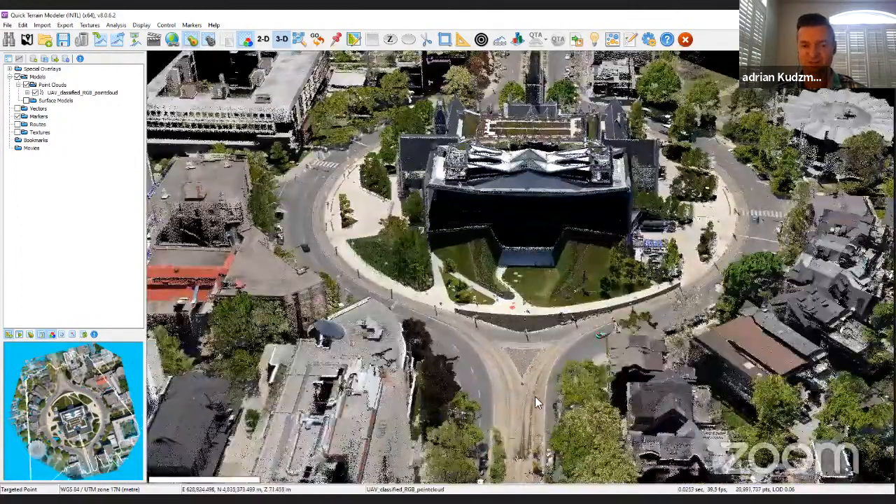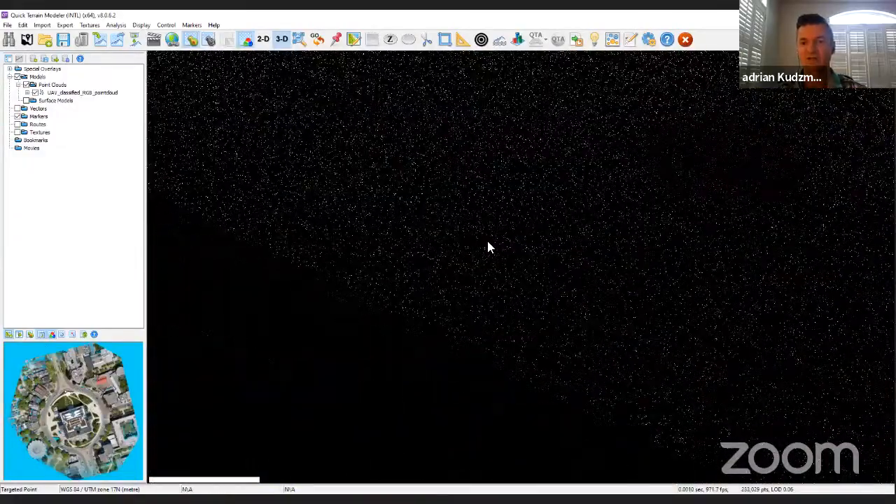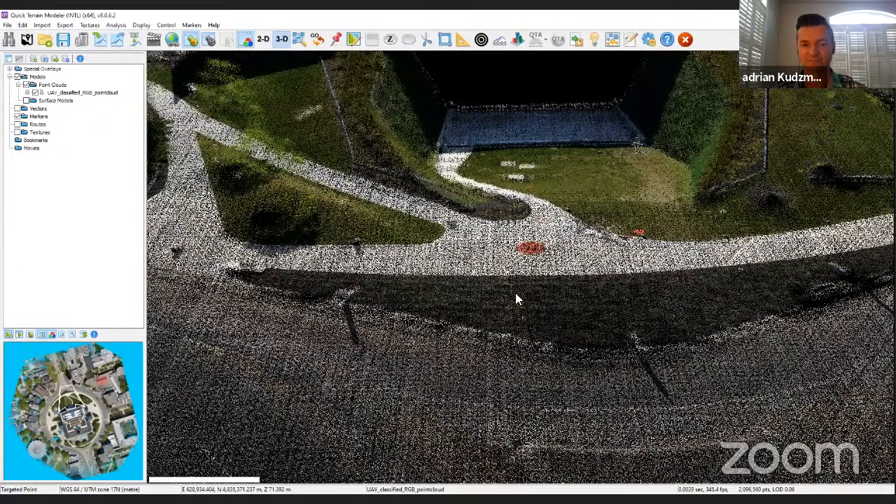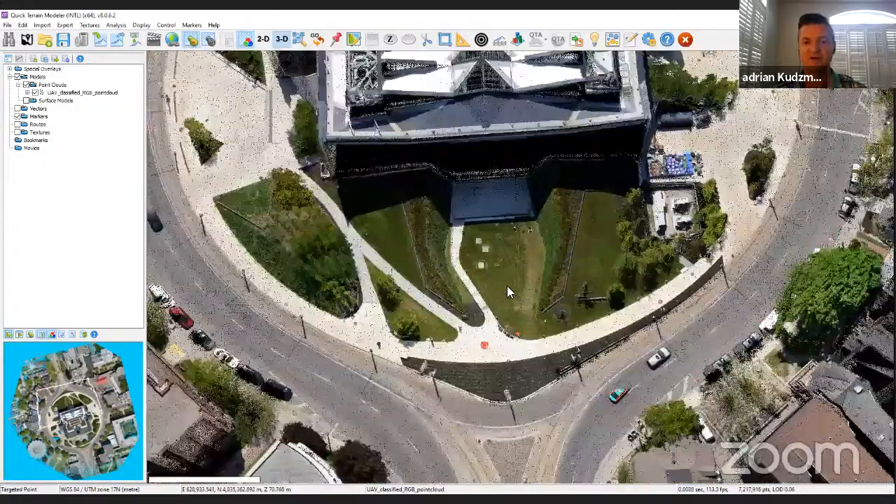It's still a point cloud that's collected, but the features are now colored by the RGB information from the camera.